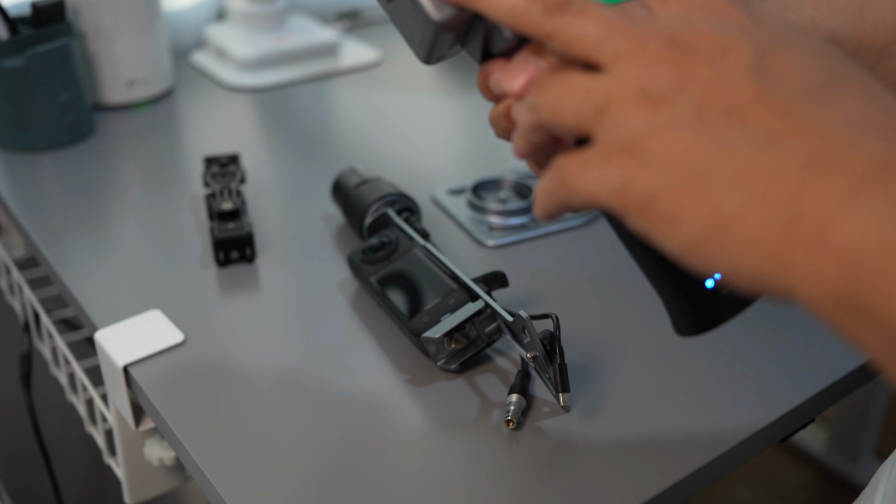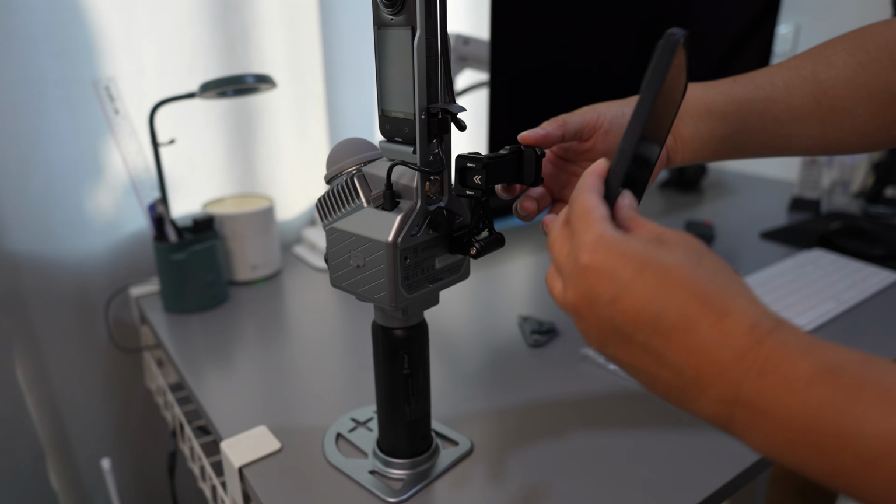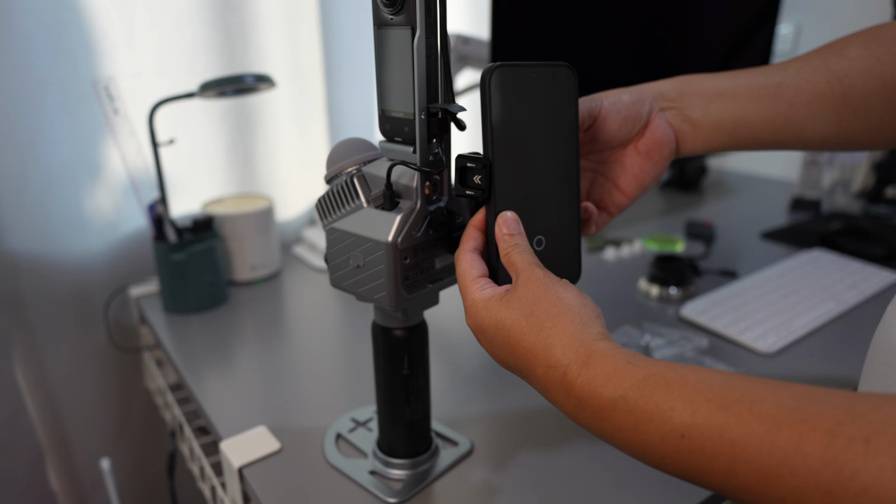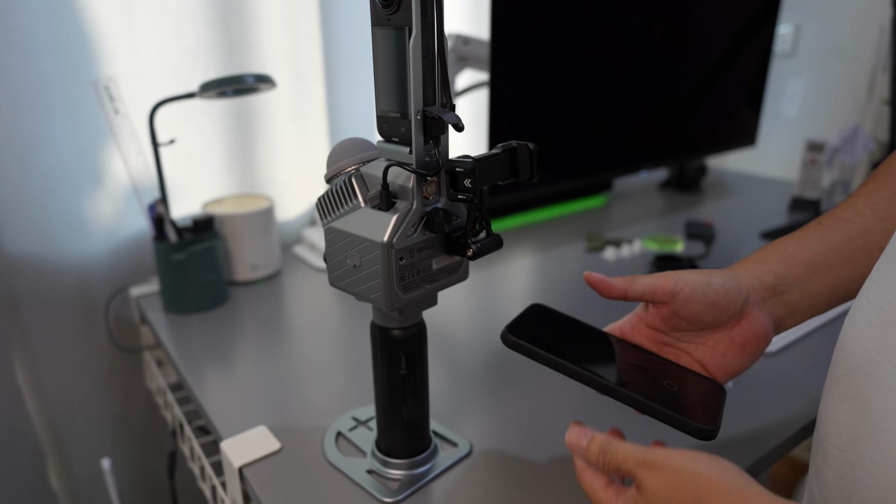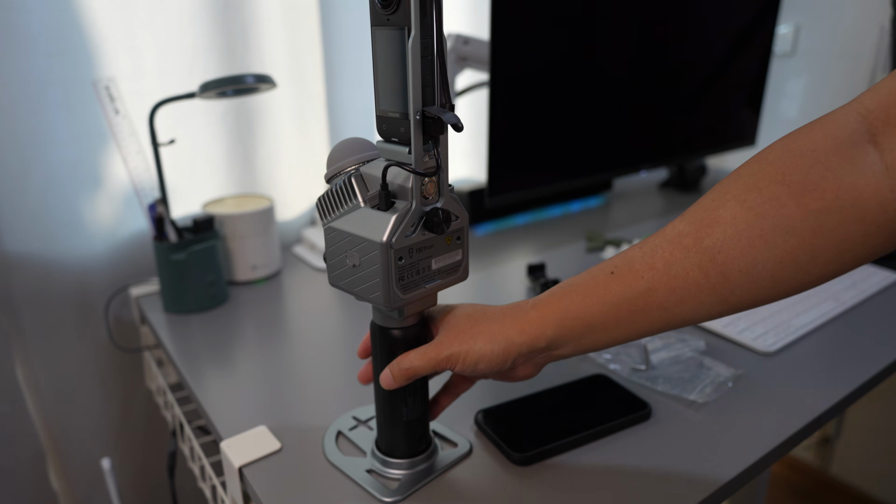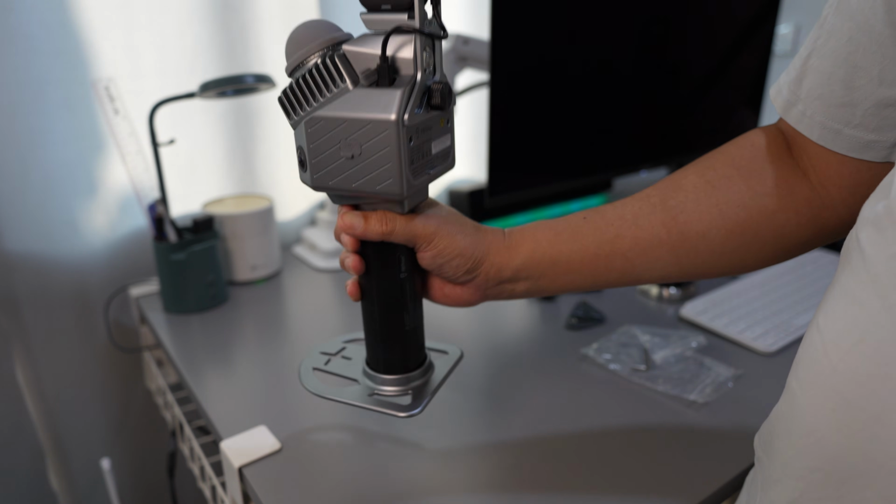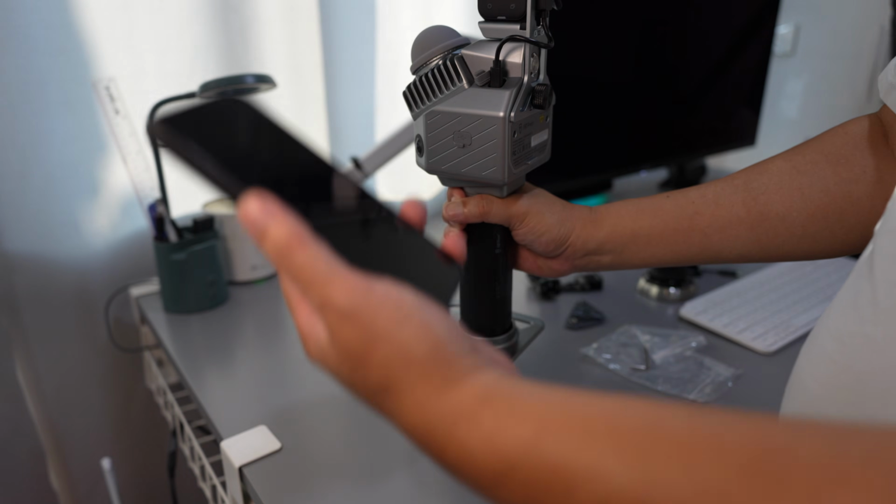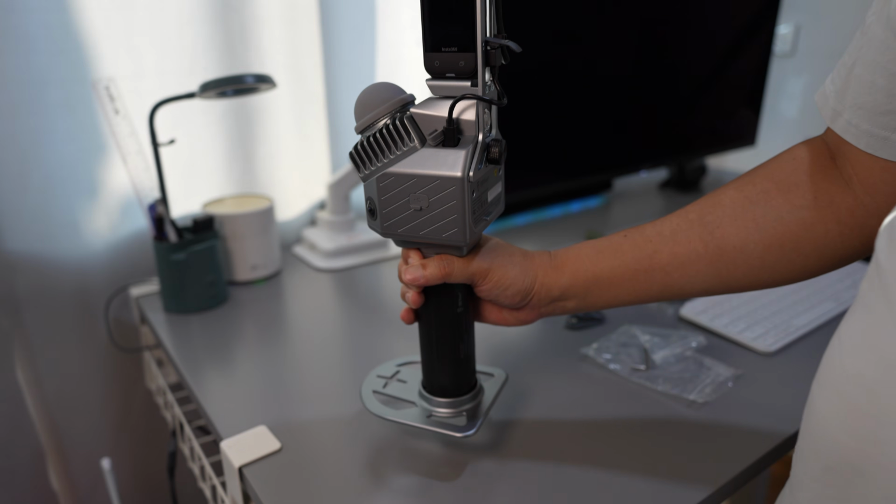So if you want to attach the phone bracket, you need to remove this. You have 2 more, so you can mount your phone bracket here. If you want to mount your phone, you need to do it with 2 hands. So I do not recommend mounting the phone onto this. For me, it's not possible to do with just 1 hand. Operating the 3D scanner by holding it with 1 hand and your phone in the other hand will be more suitable for this LiDAR scanner.